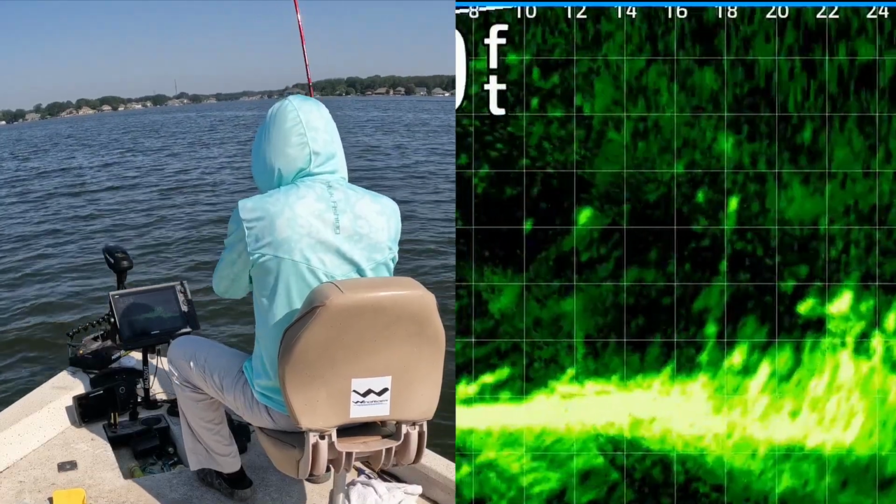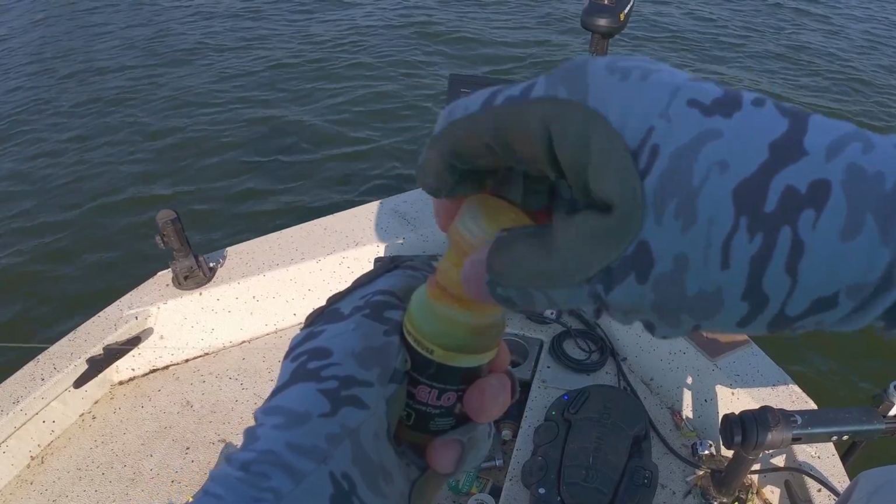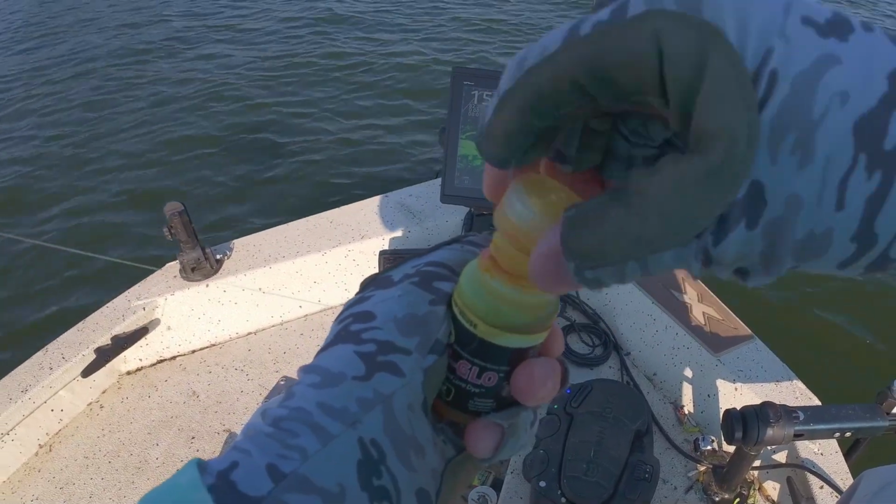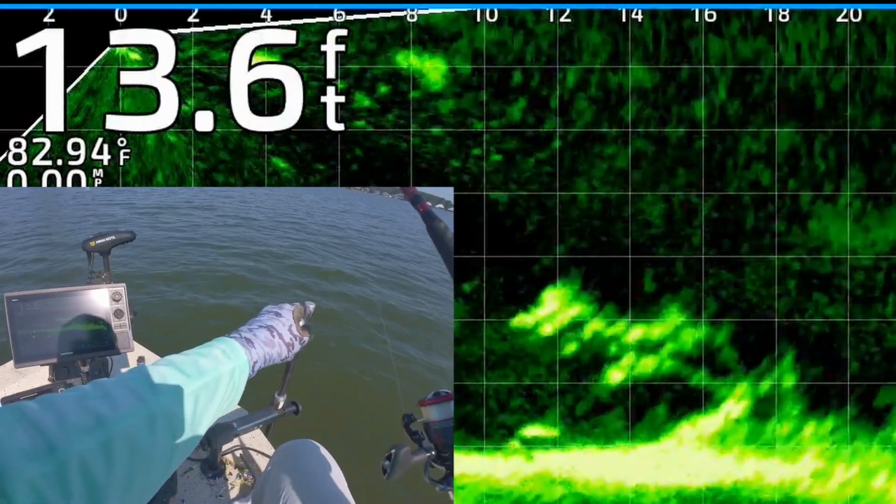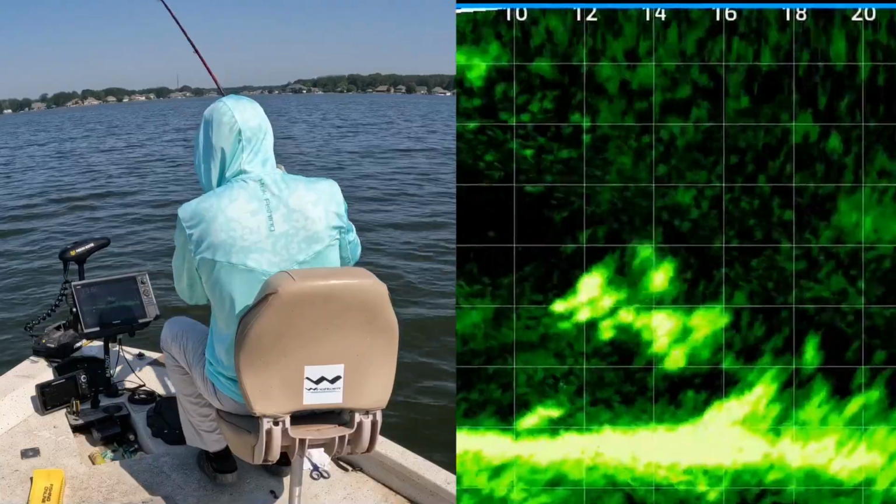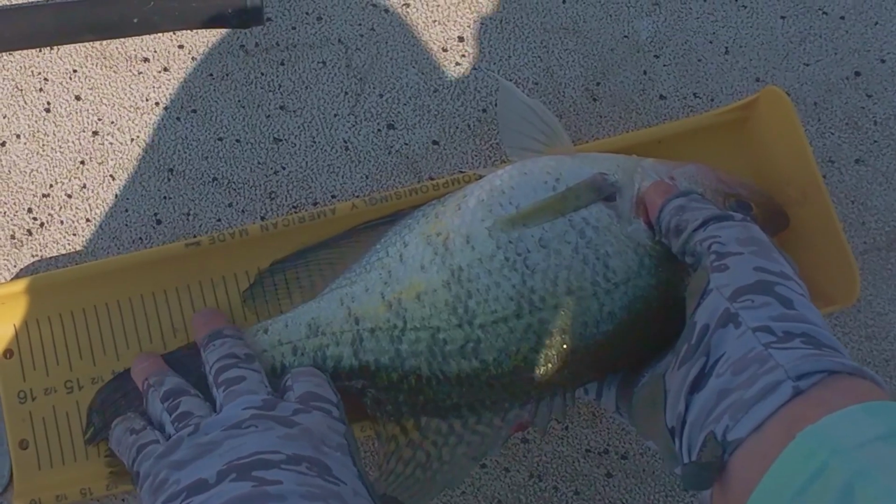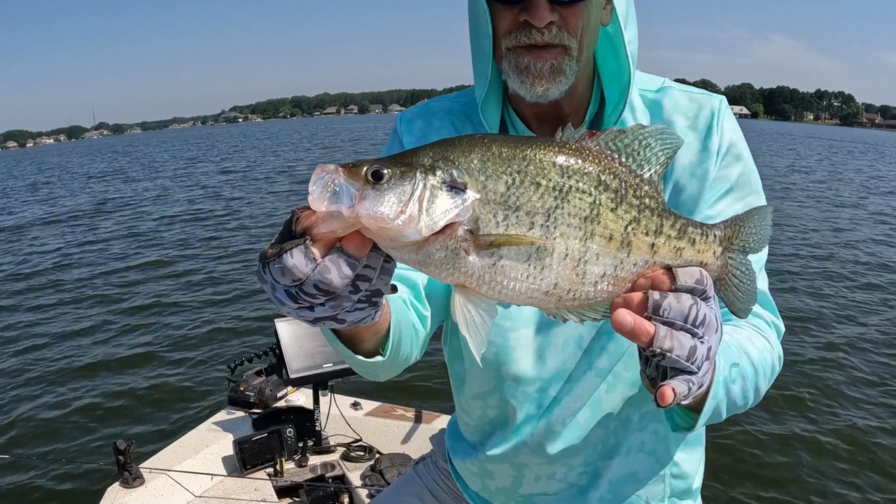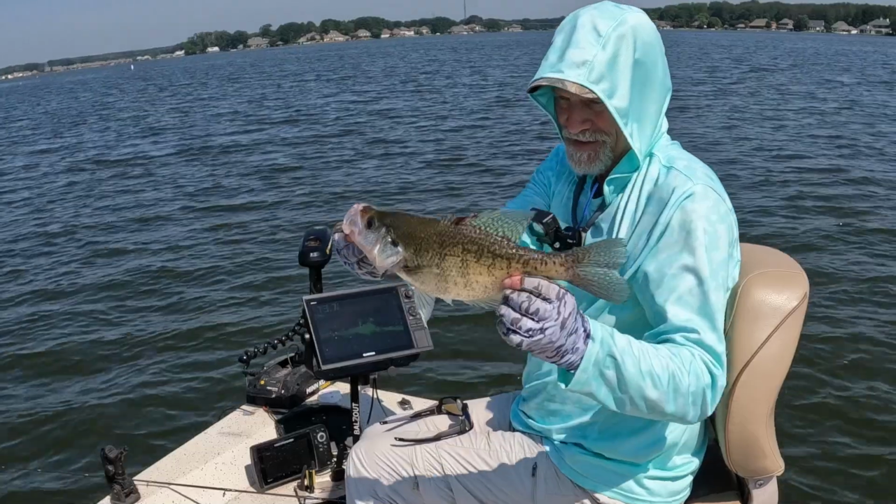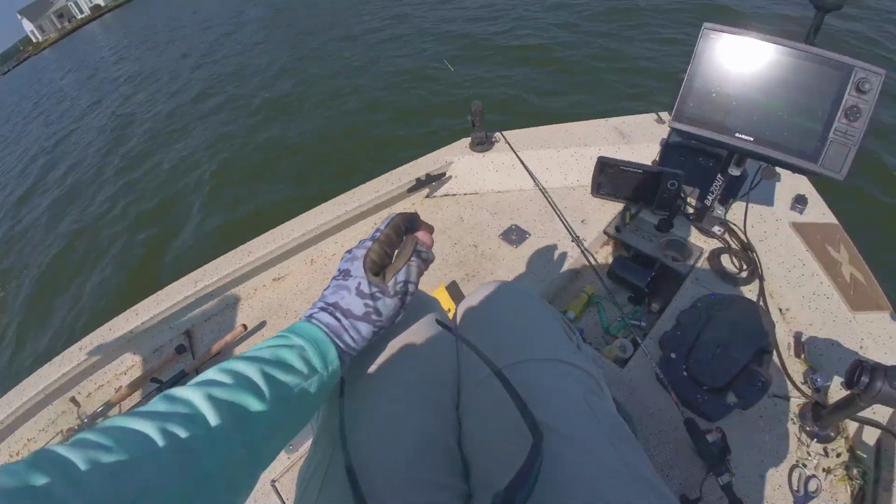There's one right off that treetop. Through the middle, there's one. Get in there, dude. We got a live well full. 15 inches long. Over 15 and a quarter. White crappie. I'm letting this girl go. Big old thing. All right, go breathe.